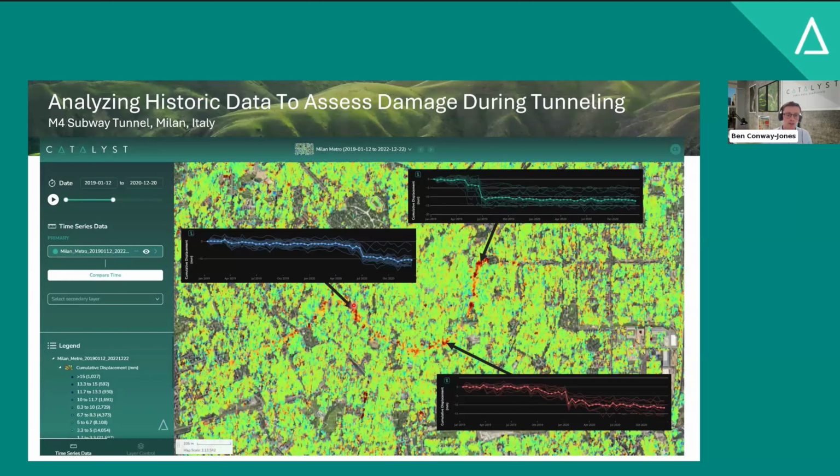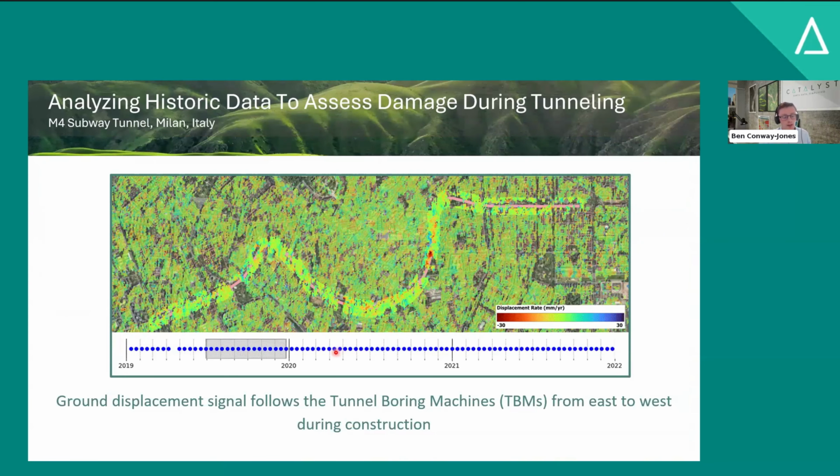And this is because we're tracking the tunnel boring machine. This displacement at the surface is associated with the tunnel boring machine passing beneath. And as that tunnel boring machine moves, we get this displacement signal at the surface. And we could track it in this GIF. So on the x-axis at the bottom here, each blue dot is a radar image. And we have a moving 6-month window in which we're looking at that displacement.